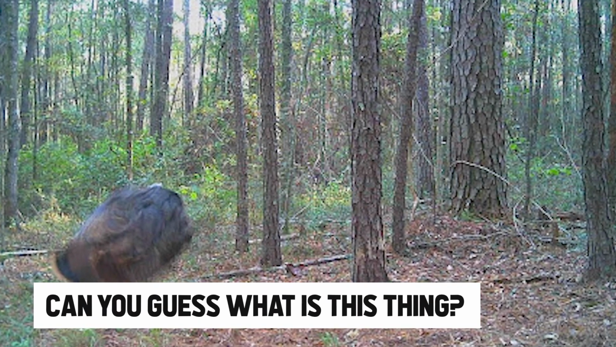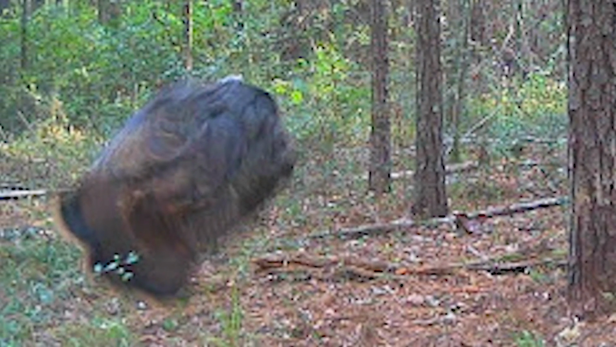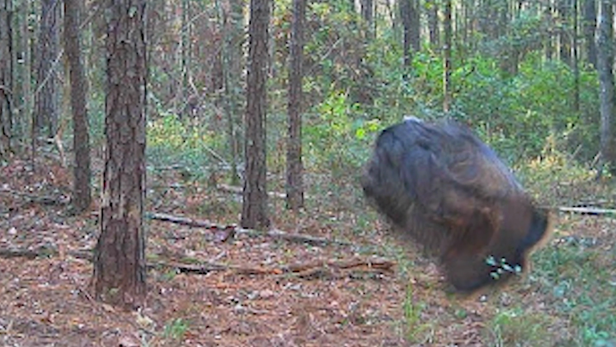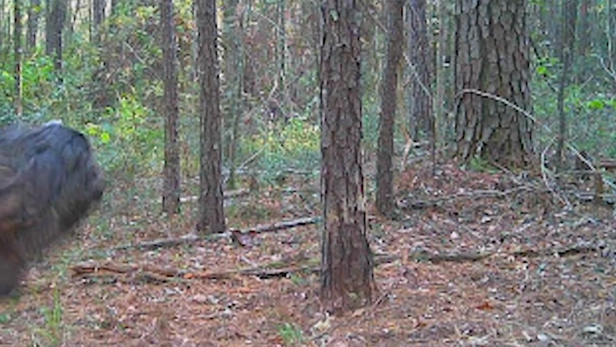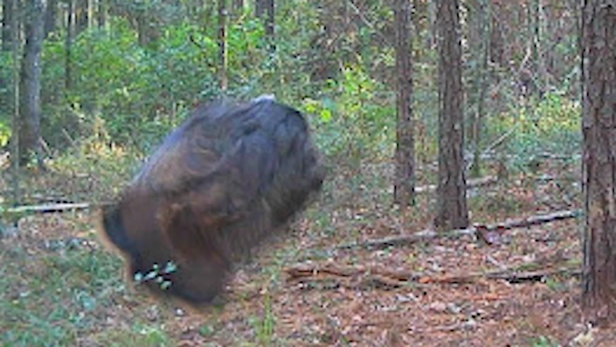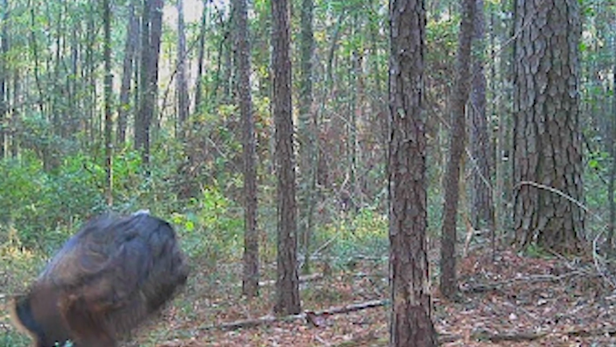And another one on the list is, can you guess what this thing is? Honestly, I wouldn't stay calm if I saw something like this in the woods, especially if it was coming my way. At first glance, it looked like a giant hamster or an Ewok rushing to take a dump, but others claimed it could be Bigfoot deciding to make a rare appearance in broad daylight. Maybe it was a ginormous hairball spat out by some wildcat, or maybe it was a toupee thrown out in the woods. Whatever it was, it made sure we were not going to easily ignore it.